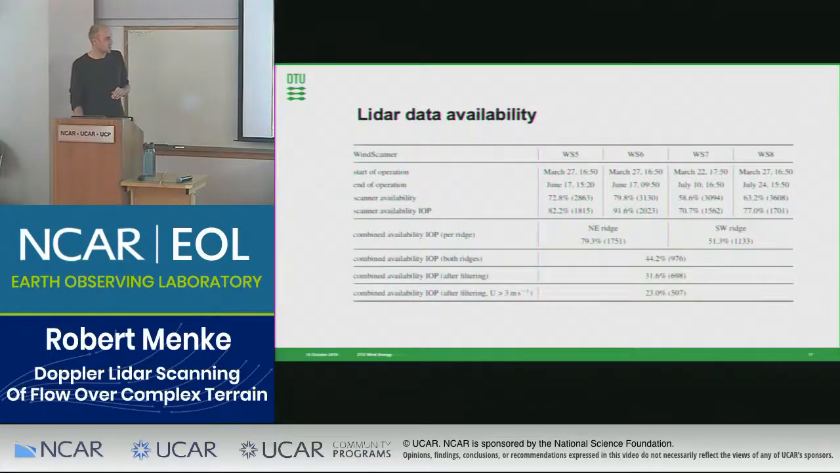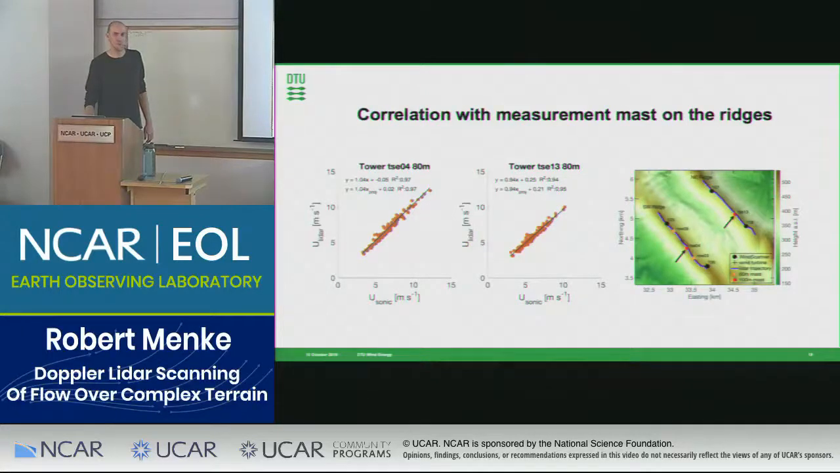And then after filtering this data and also requiring wind speeds above 3 meters per second, which are more significant for the field of wind energy, we actually end up with only 23% of the data that can be used to analyze it, which is probably one of the biggest issues with scanning lidars, that the system availability is still a problem. But nevertheless, we can still use the data to get some interesting information out of it.